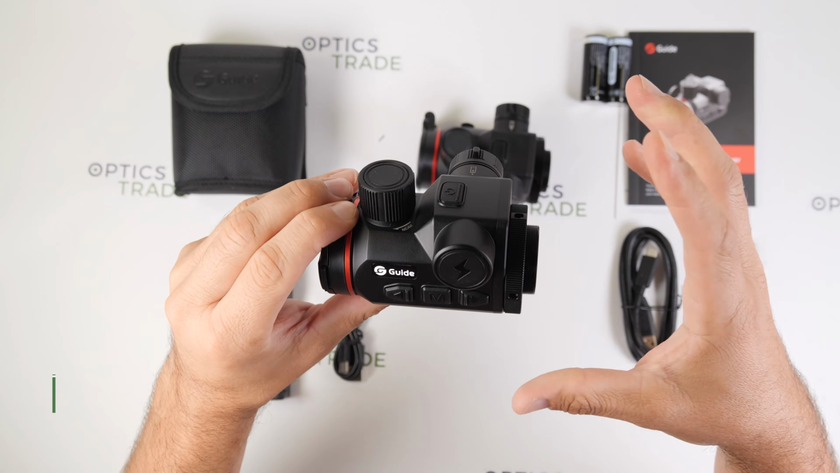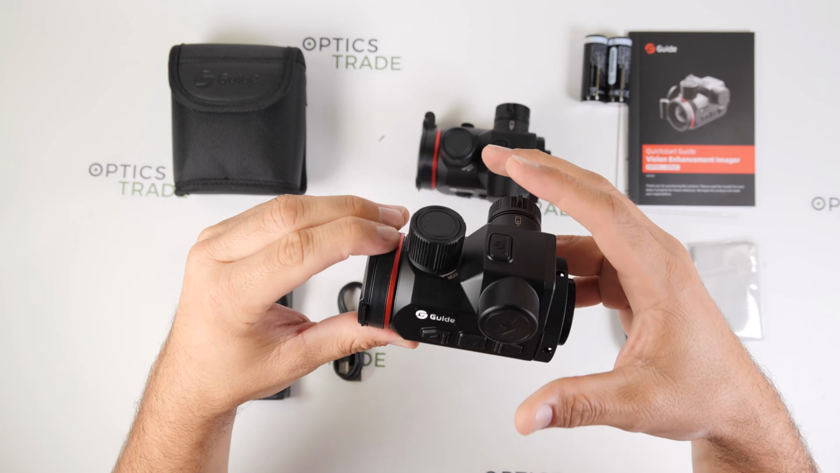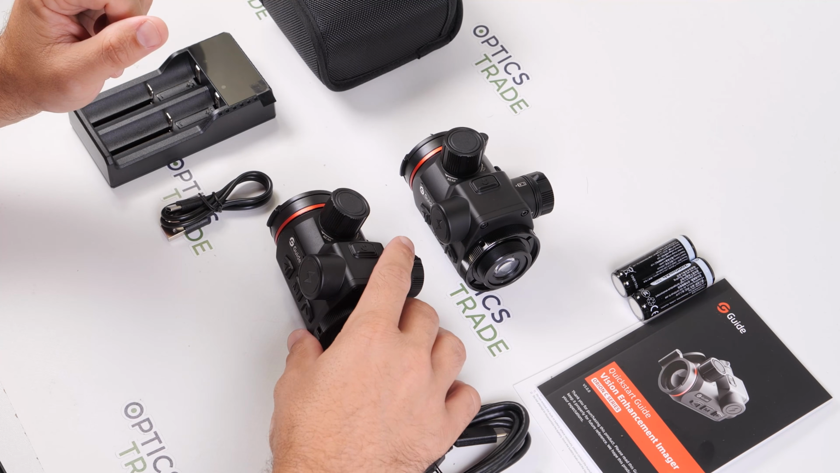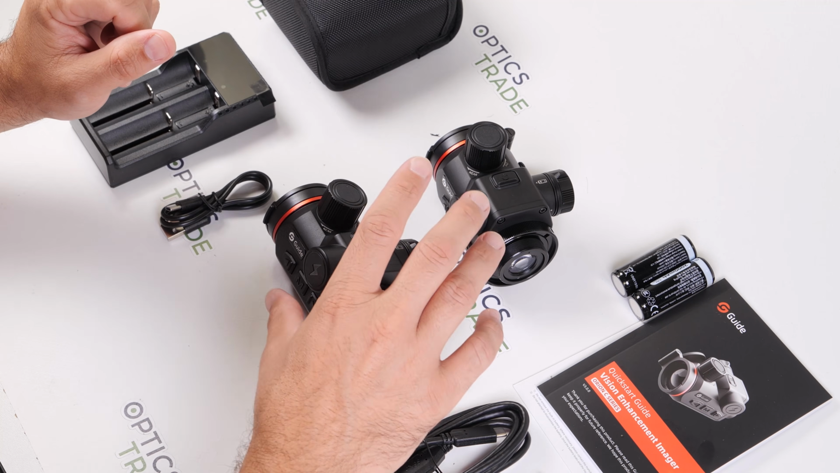The devices are made completely in China in Guide's own manufacturing facility. And these devices also come with a 3 years of warranty. And the best part is that Guide has an official European service center in Germany.